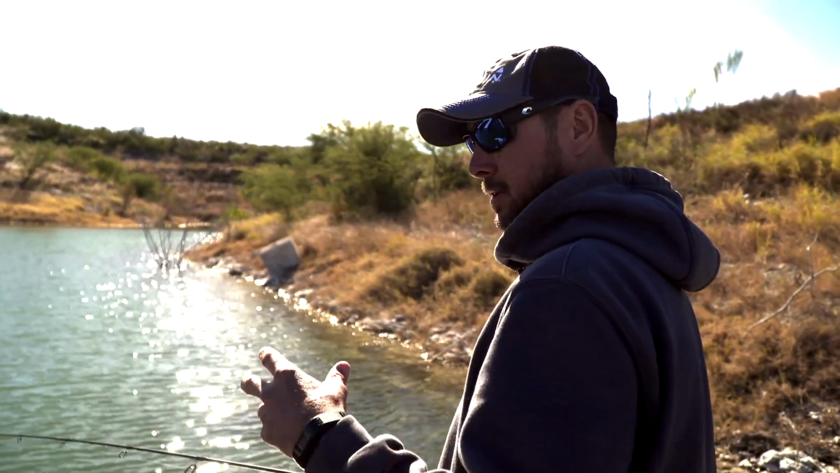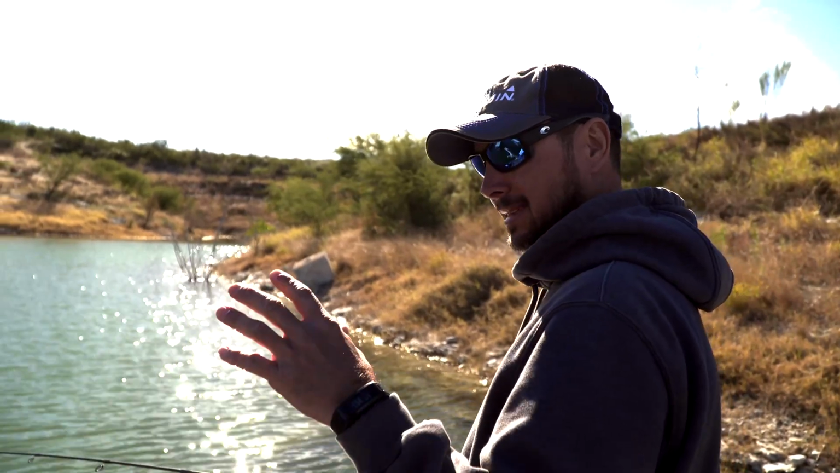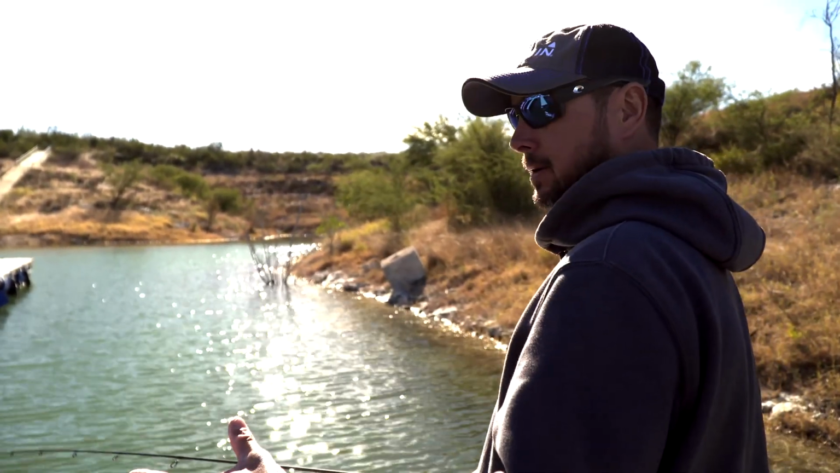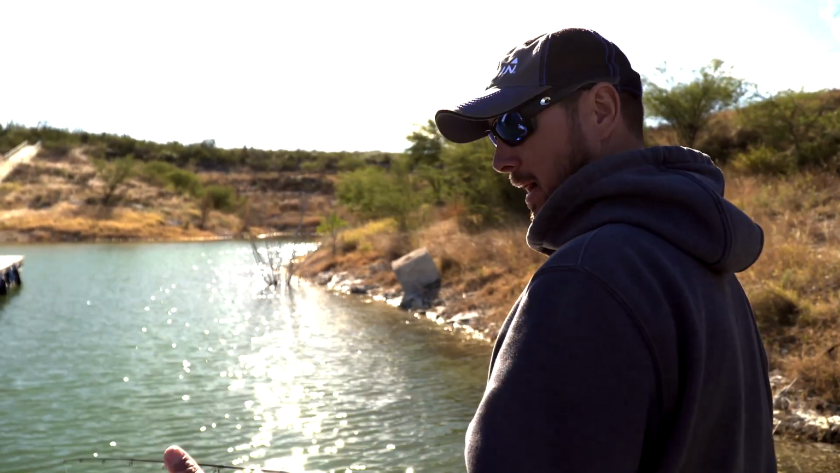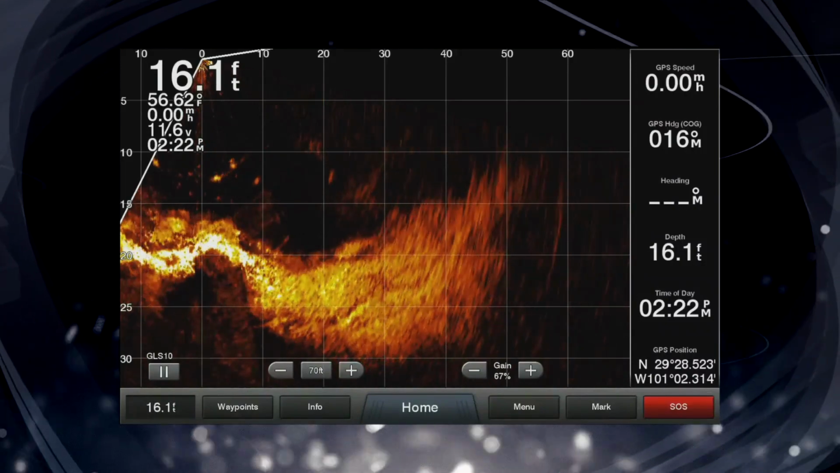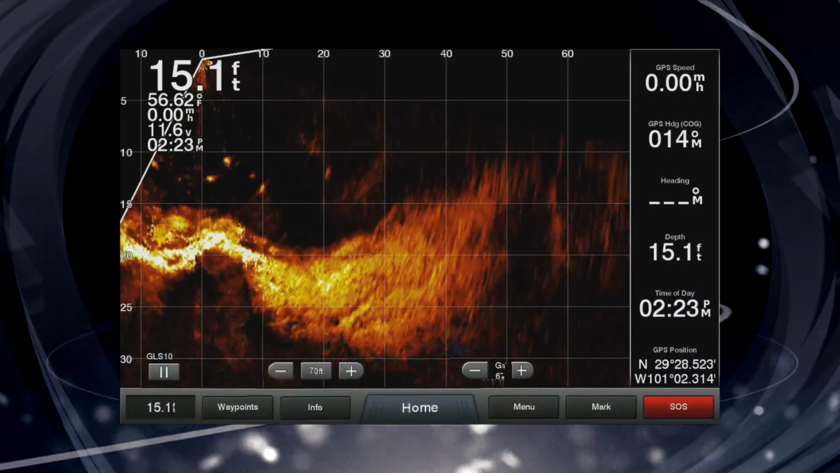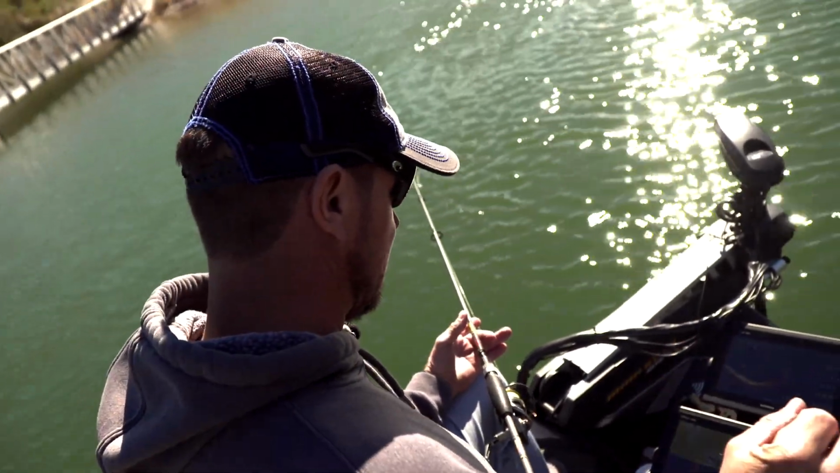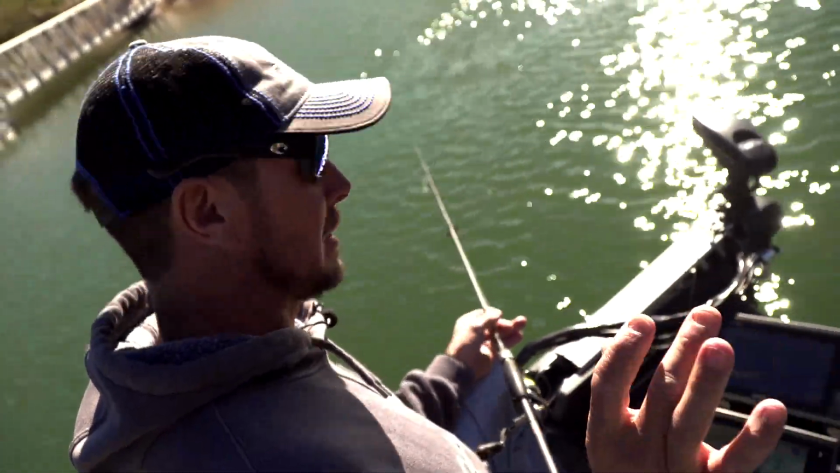I see fish, I see the fins on fish, and honestly, I can tell the difference between a bass, a carp, perch, shad, bait, things like that, and that's really the difference. But as far as setup, it is not intimidating. There's really three things that I adjust.